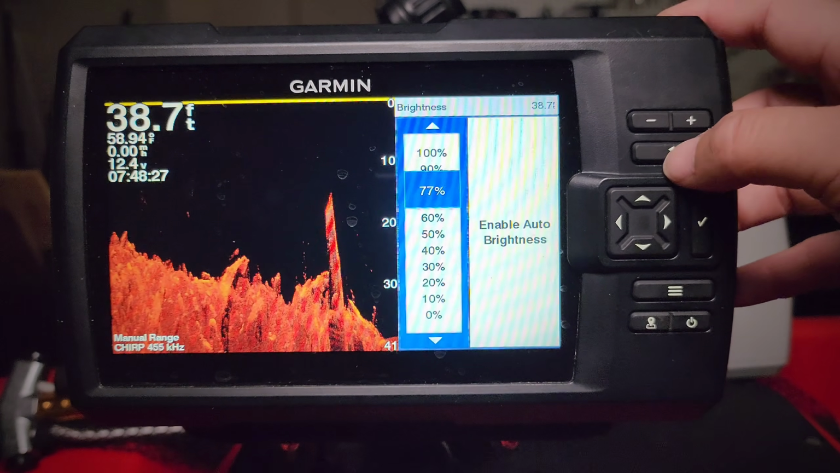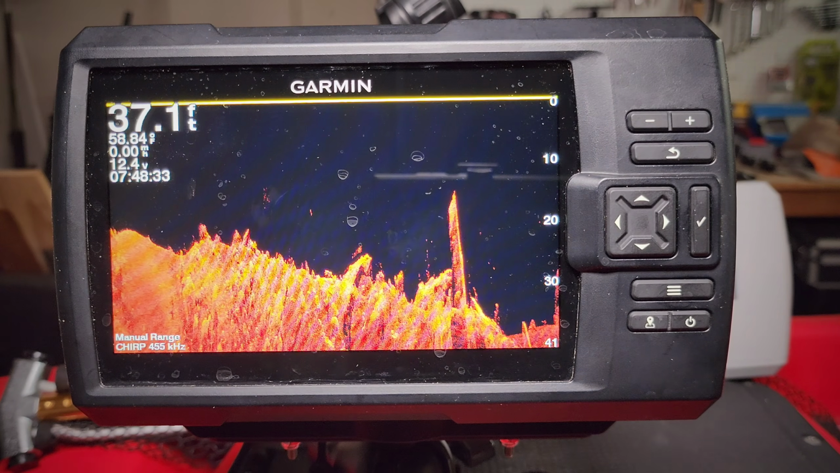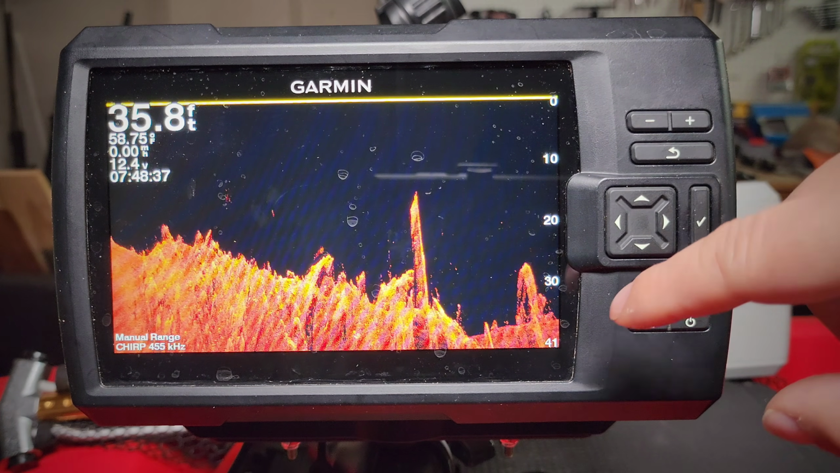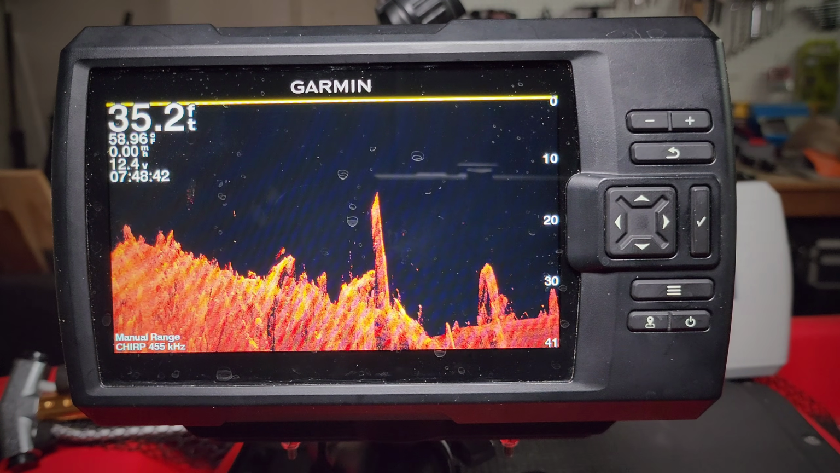Let's see what that looks like. Now you can see a little bit more detail there, not so much noise. You can still see fish, those little dots.